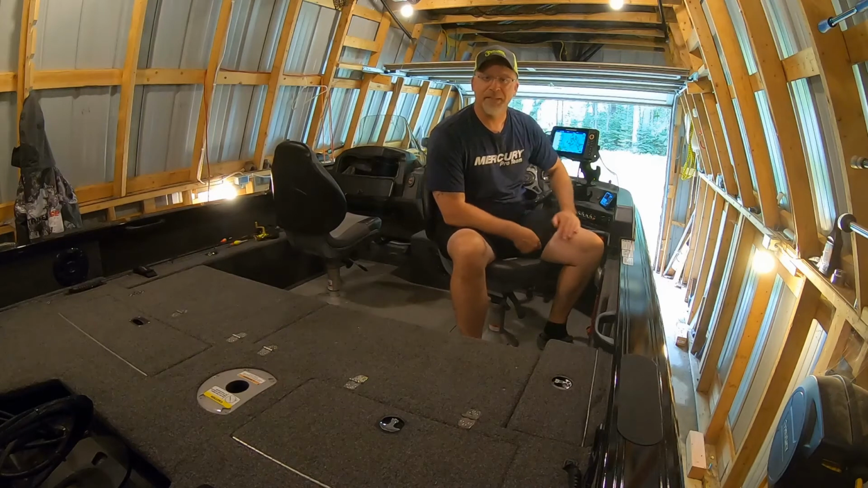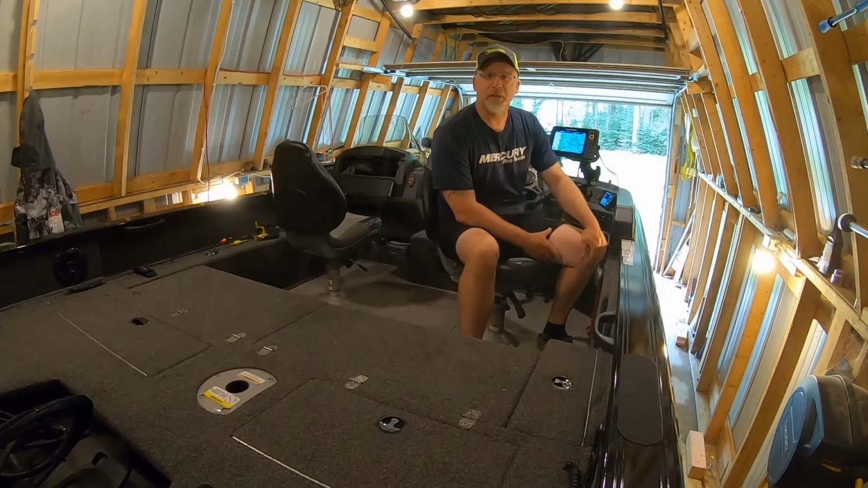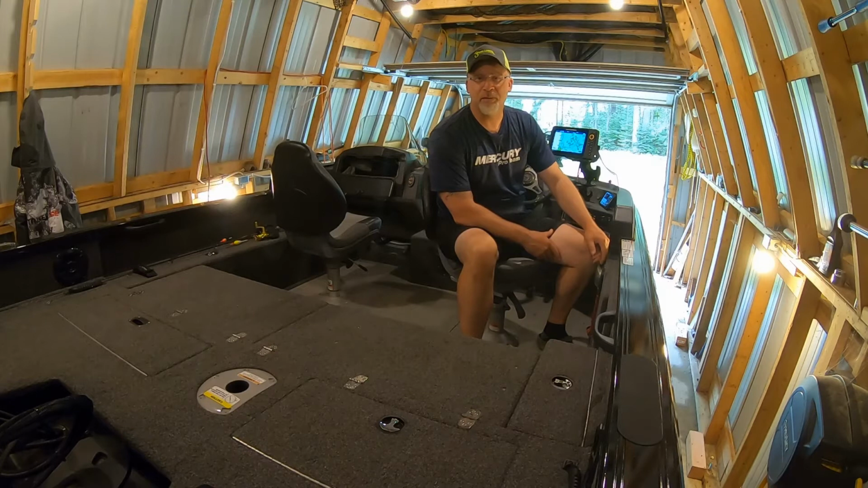Hey everyone, it's late summer now and water levels are becoming a tricky thing in certain areas. A little tip today about some uses in advanced electronics to help you keep track of water levels on your graph.